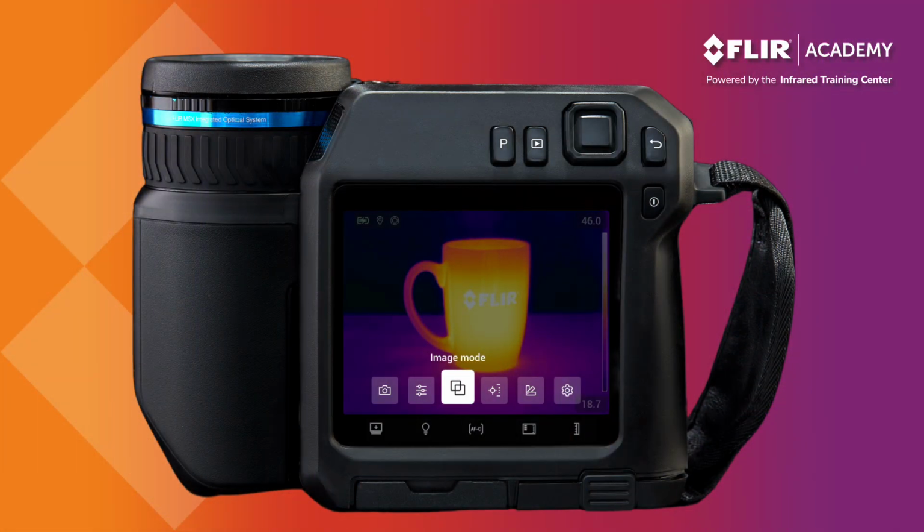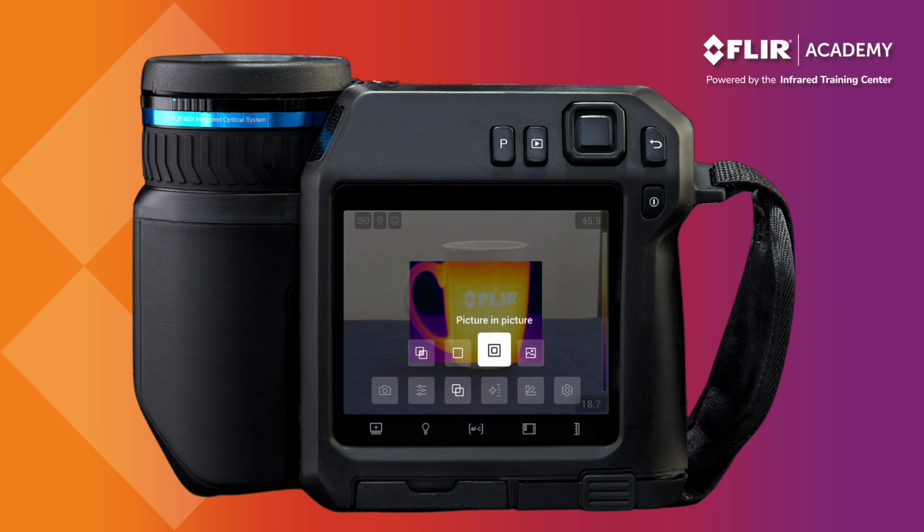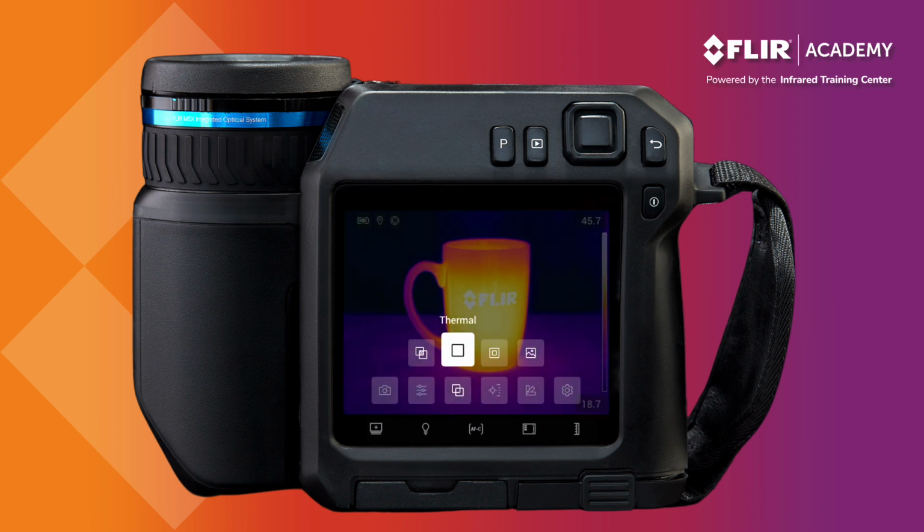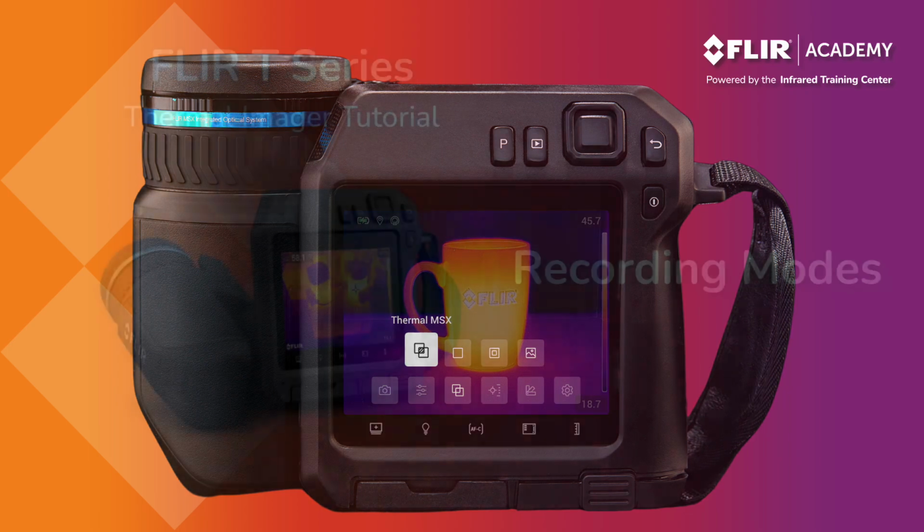Navigate to the main menu and select Image Mode to change this view setting. The following options are available: Thermal MSX, Full Thermal, Picture-in-Picture, and Digital Camera Only. Now, while many thermographers typically use full thermal, many others also seem to enjoy working with MSX as it provides both thermal and visible light data that enhances important details and can help you better identify your target.